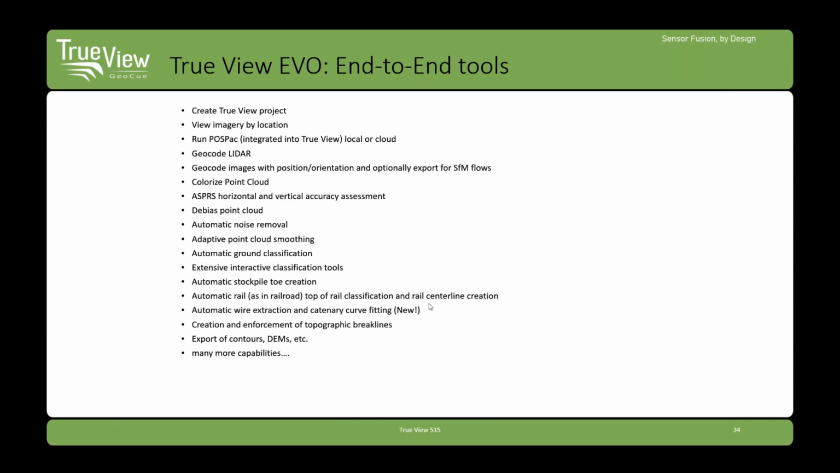Wire extraction, by the way, for you guys that are already using Evo, it's already in the software in an experimental version, and that should be finalized in March. So a really nice new addition to TrueView Evo.